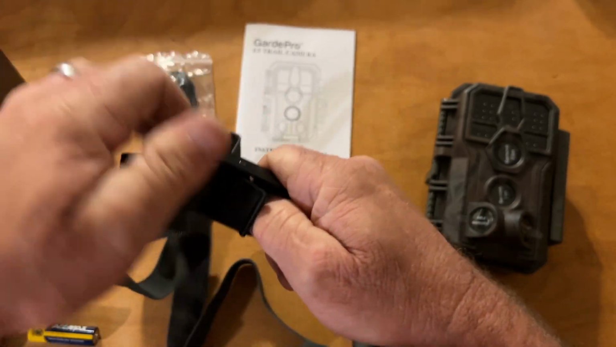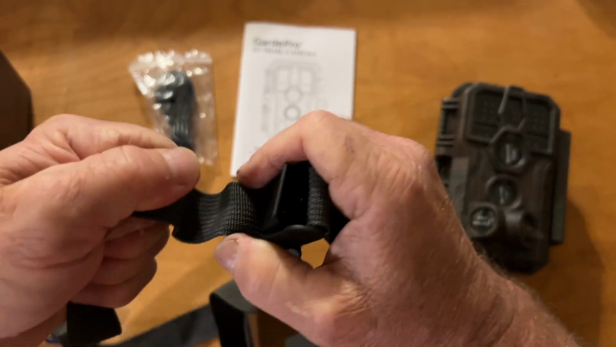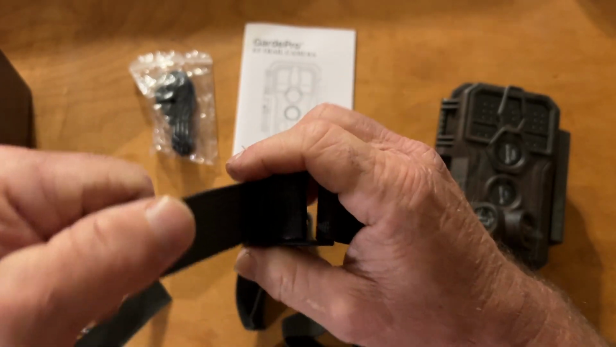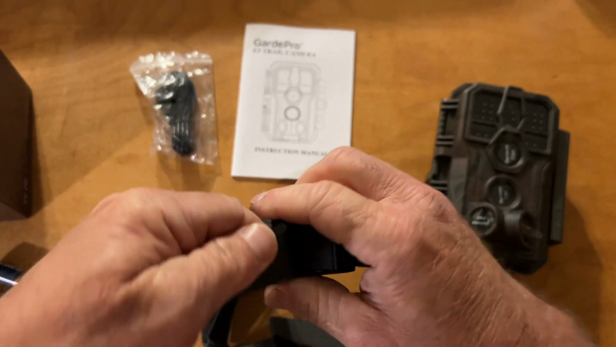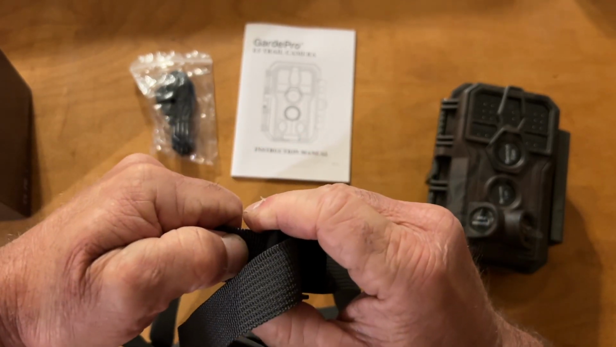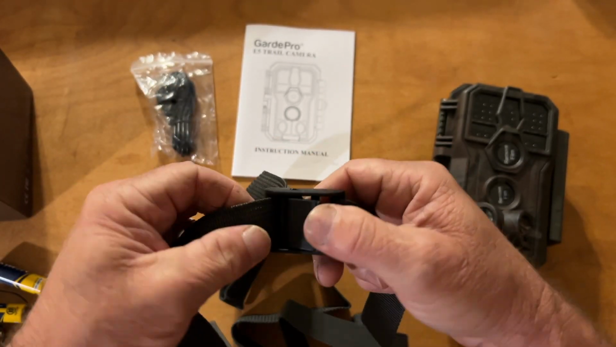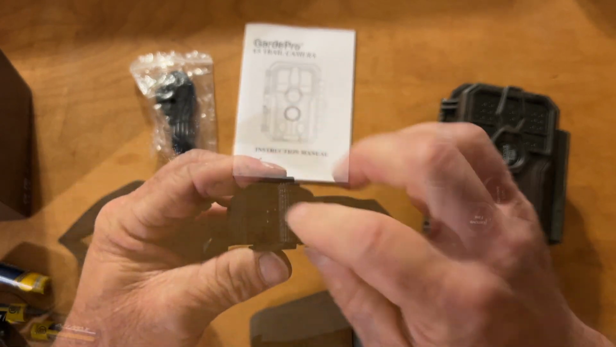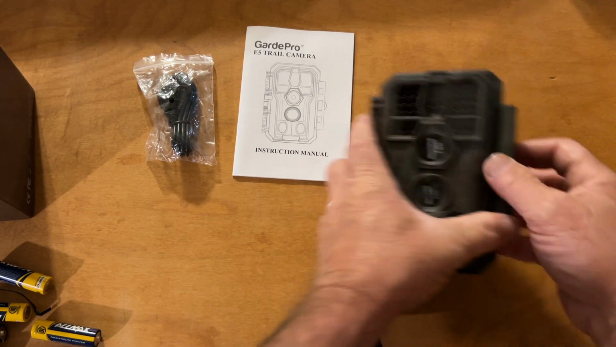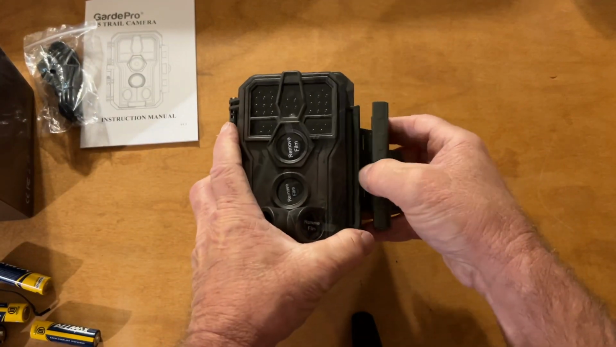And it's pretty stout. Ain't no slippage going on. Well, there was a little bit pulling that way, but that was tightening it. Pulling back, no, there ain't no slippage. So I really like that. Let's get some batteries in here and get her set up.